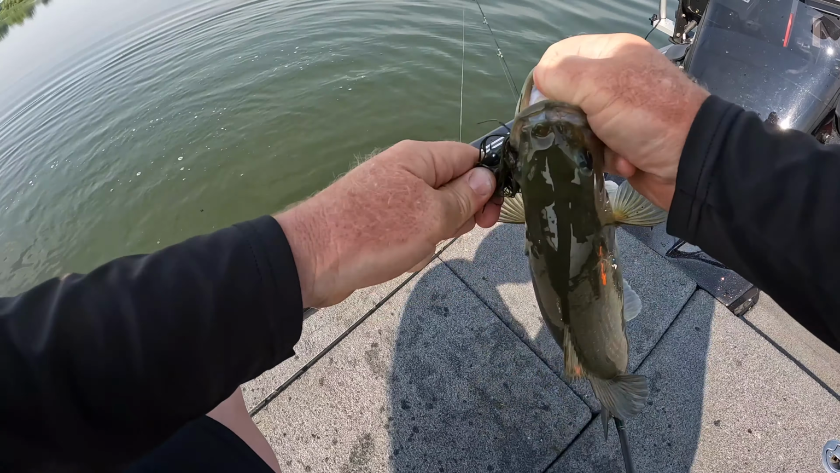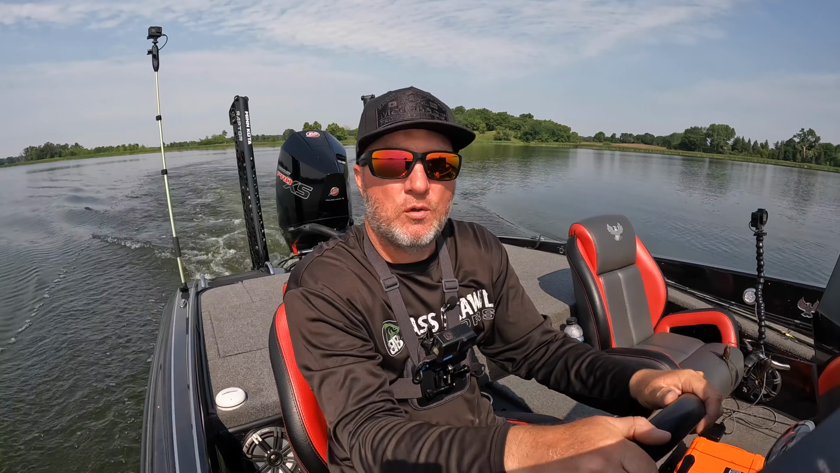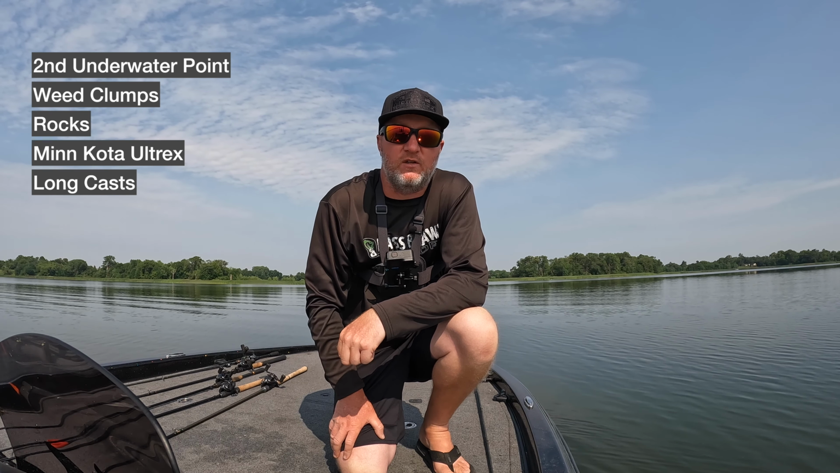Okay, we just got done fishing that first point, and I thought maybe it'd be loaded up, but we ended up, I think, with 3 bass off of it. So what we're gonna do is jump to the next one. Okay, we just got up to the second point. Same thing, there's weed clumps with some rocks on the end. There's not much wind, so we're gonna sneak up there with the Ultrex, make some long casts, and see if we can find some fish.